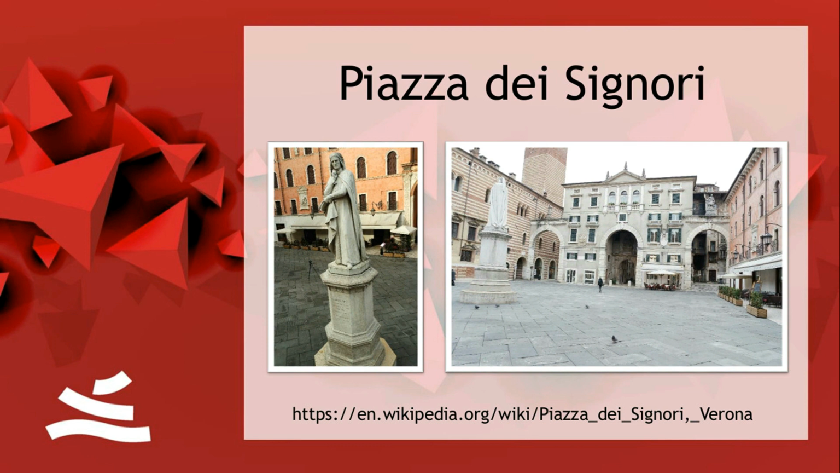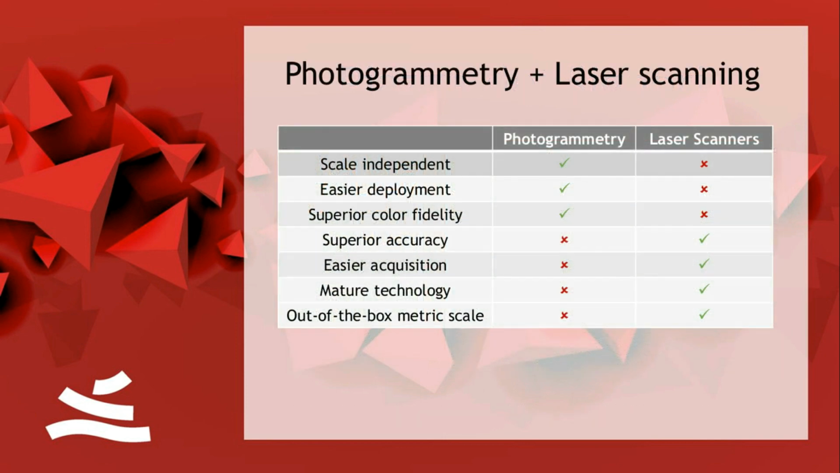If you've ever been there, you'll recall the statue of Dante. It is a beautiful square. And why did we choose this specific place? Because it has some things that can be exploited for photogrammetry and other things that have to be exploited for laser scanning. So basically, what I'm trying to tell you is that photogrammetry and laser scanning can work together.